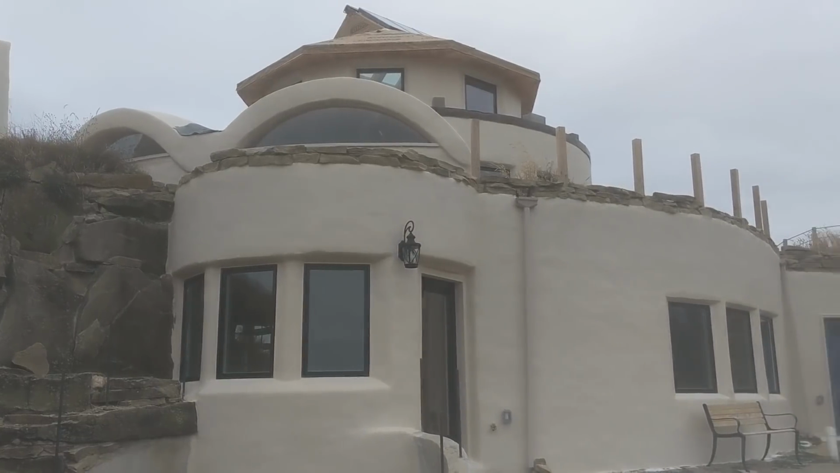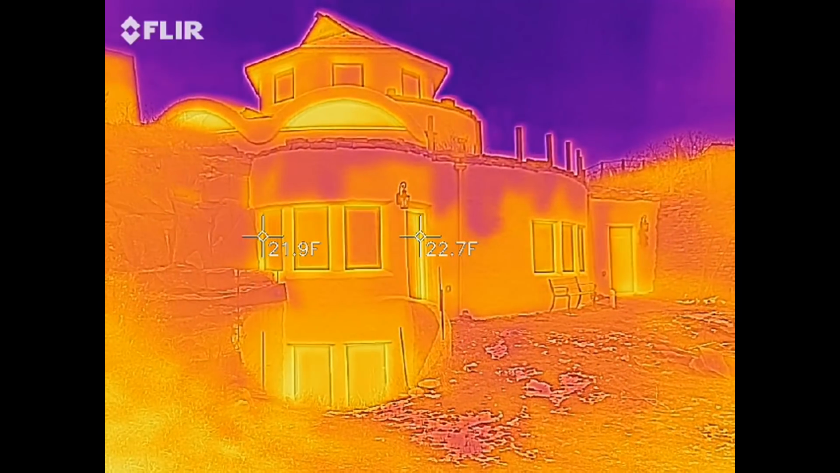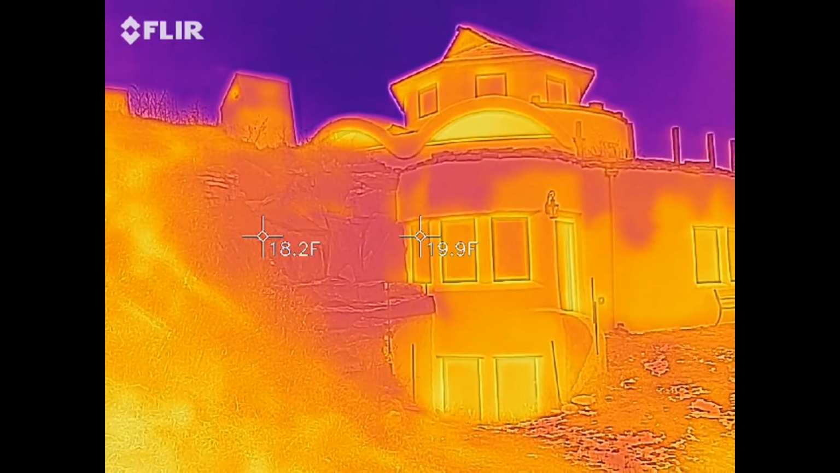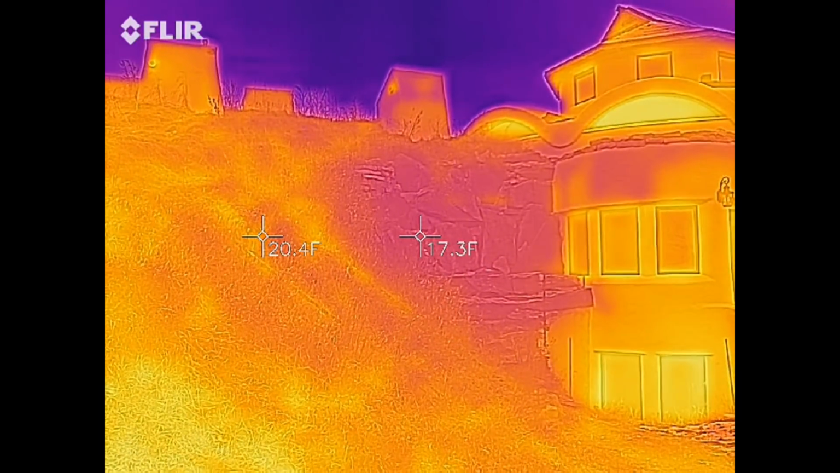The main reason I came out here was for the heat camera, so let's try that out. Note that the ground and the house appear to be very similar in temperature, same color. I suspect the more purple regions are also a bit wet from the snow melt, and that's what's cooling them off. The stones there are about 17 degrees and the hill is about 20 degrees.